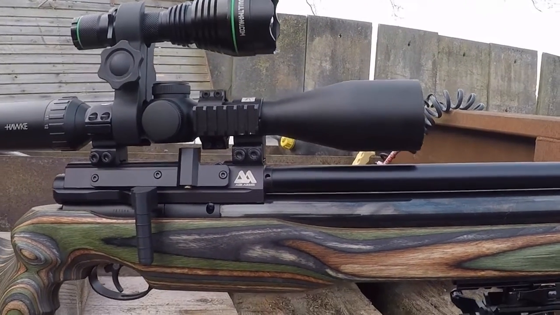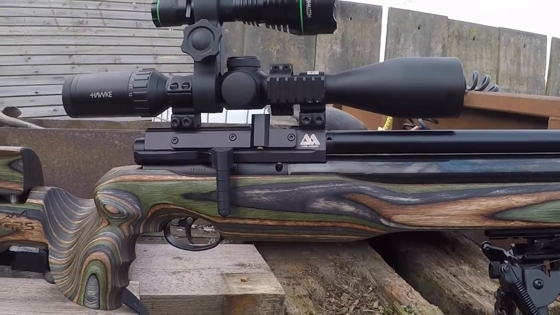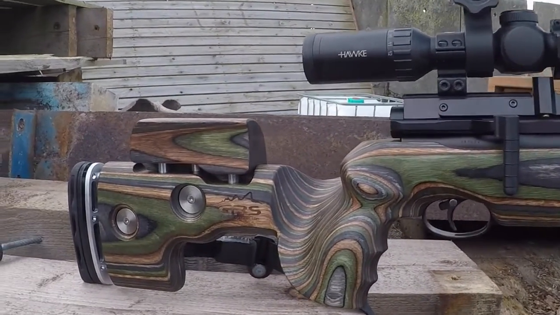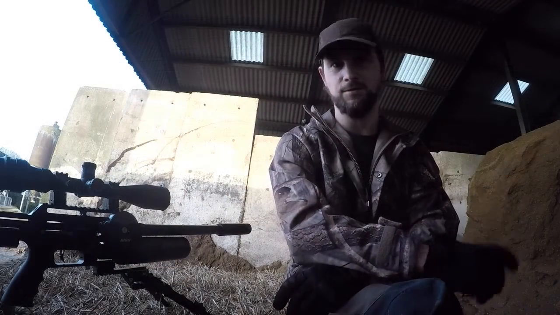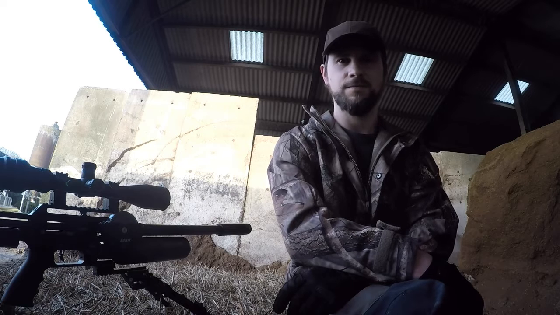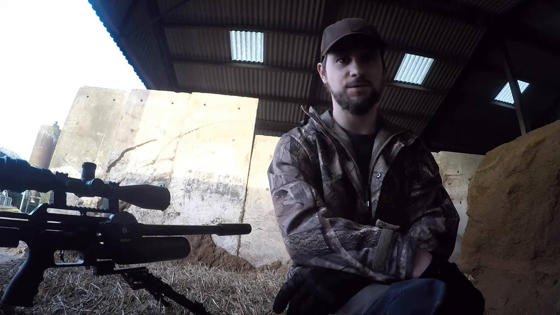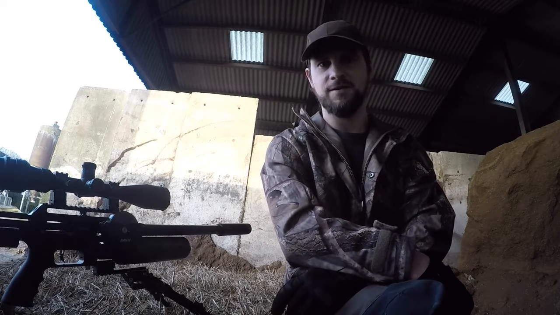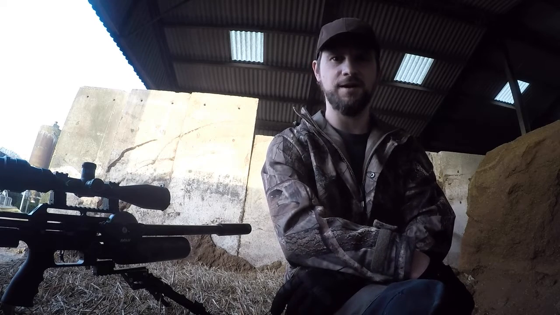This is the farm which doesn't usually have a lot of rats, but over the last few months, for some reason, there's been a lot. Come back and there are a few rats. I had a quick look with my thermal. So we're going to give it a go. I doubt we're going to get as much as last time, which was about 46 I think, but hopefully if I can get into double figures, well, that'll be a good night for me.